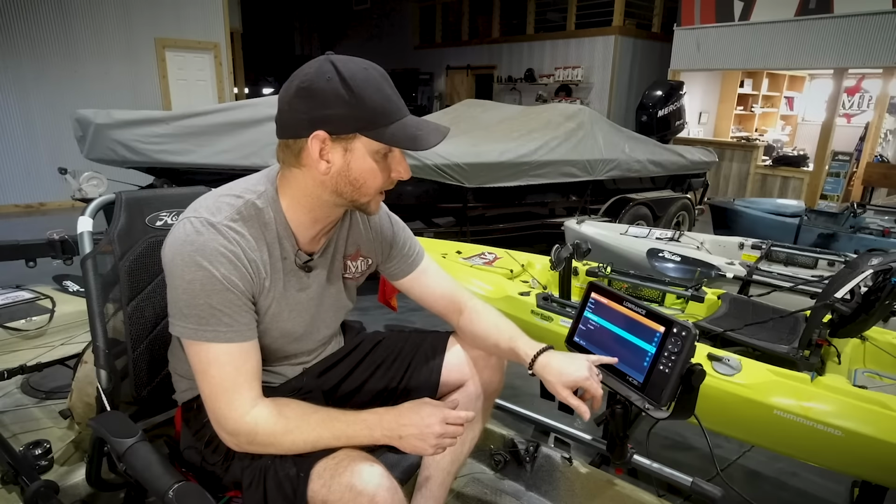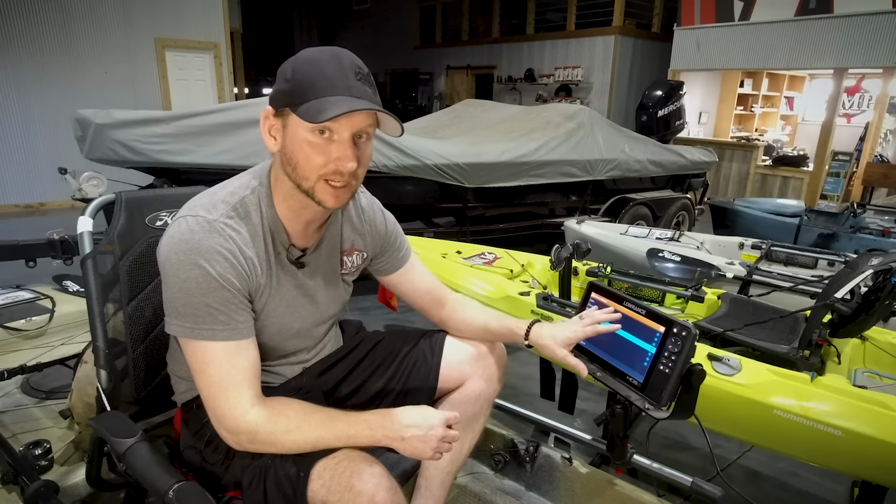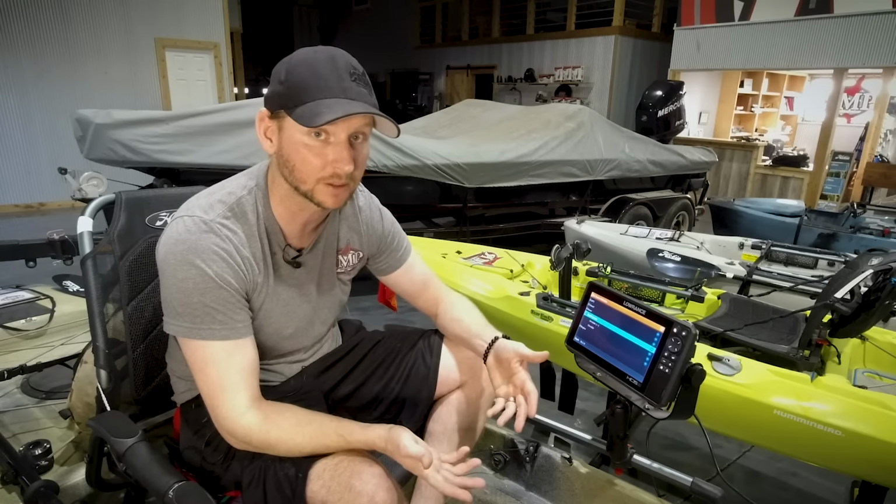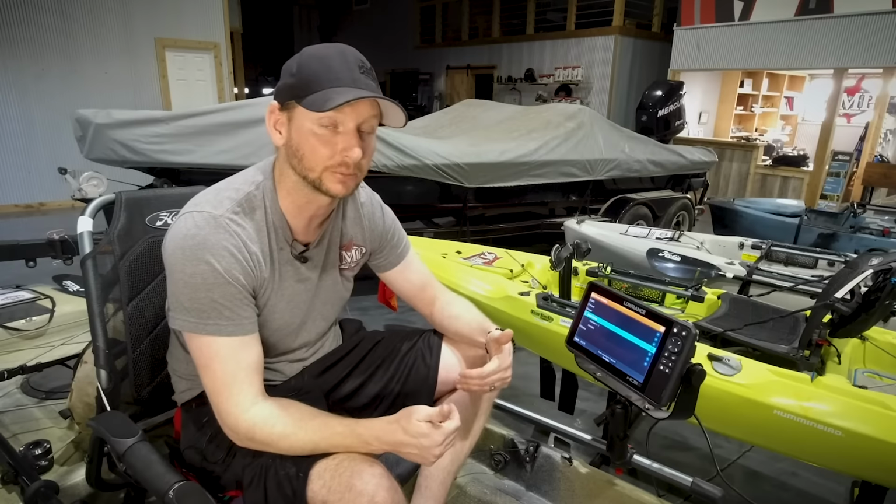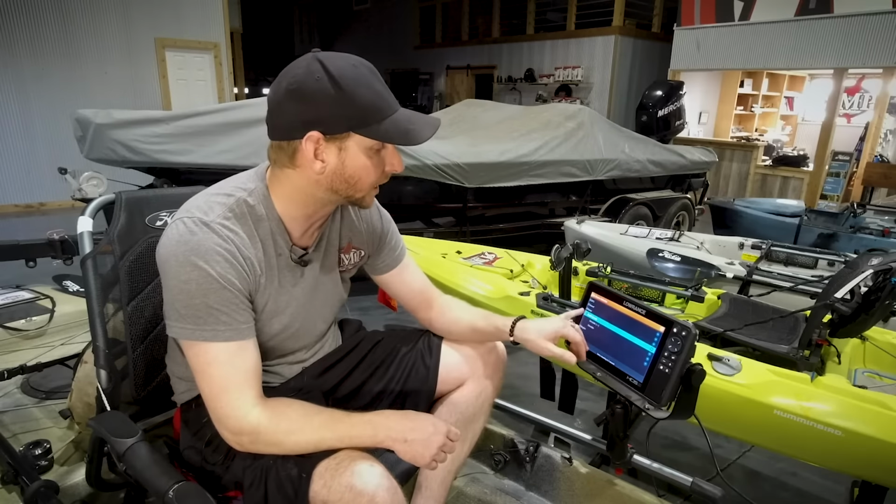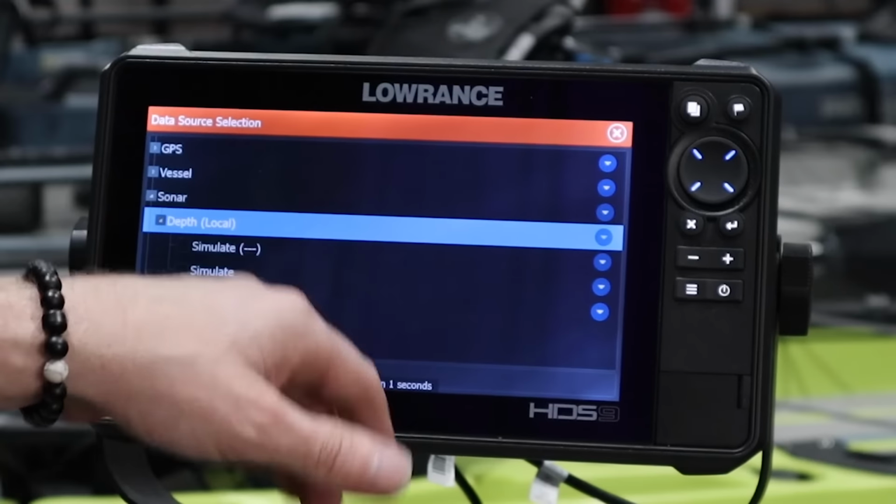And the reason I would do that is I want this unit here to be my selection for sonar. So when I'm up front on the trolling motor, I want to be pulling depth and water temperature off of my transducer on the front. When I'm on the console, I want to be pulling my depth and water temperature from my unit at the console. It'll actually come in here and underneath your sonar, it'll also say water temperature as well.